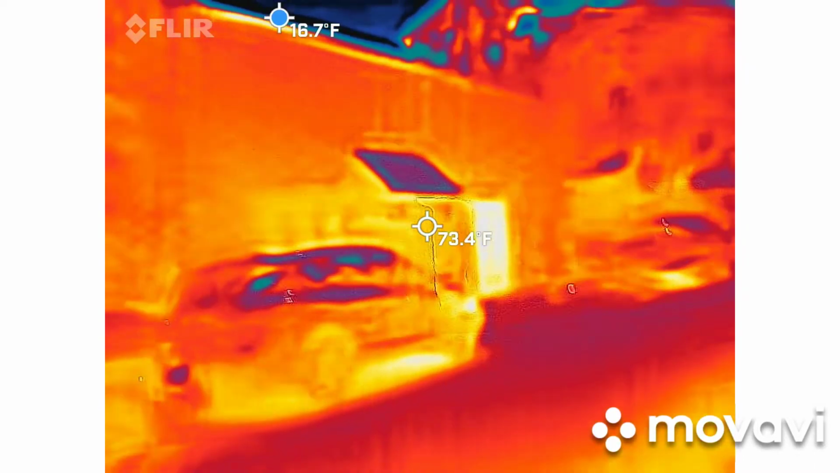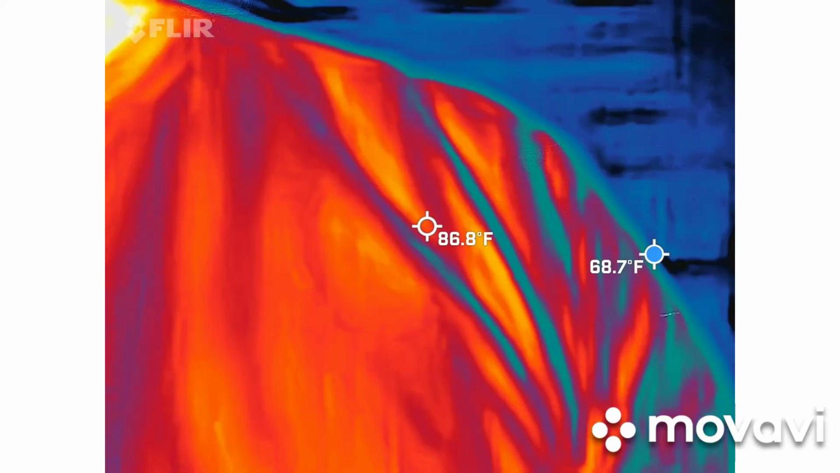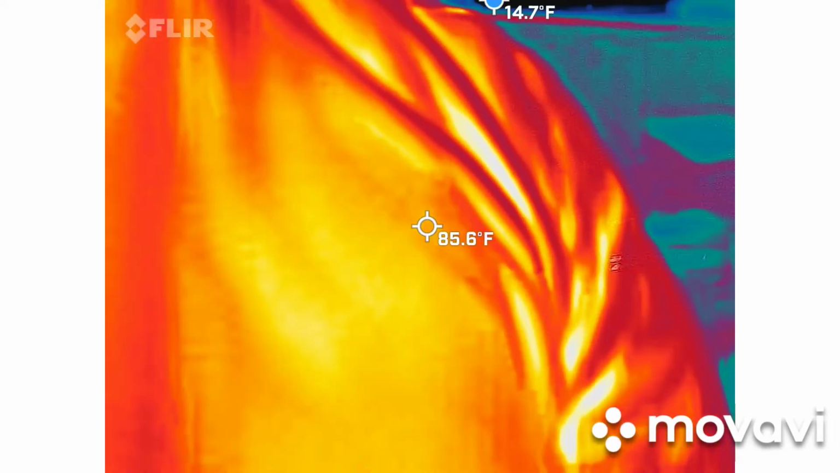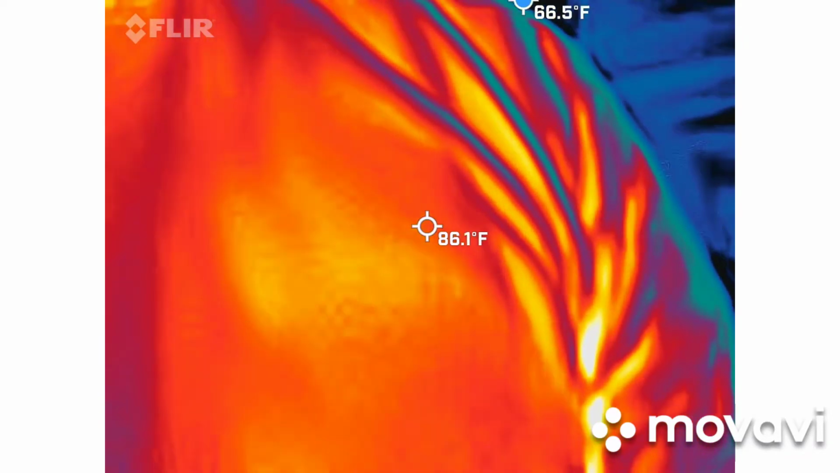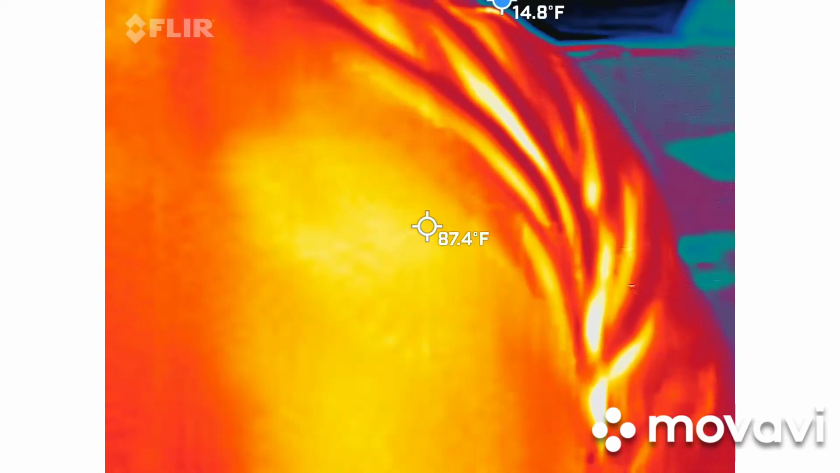The cool thing about your specific video that you guys are going to get back tomorrow is there is a blue dot that bounces around the screen that shows you the coldest area in the frame at that second. So we're going to constantly be looking at that when you guys get your video back. We're going to do start and stops with your video as well.